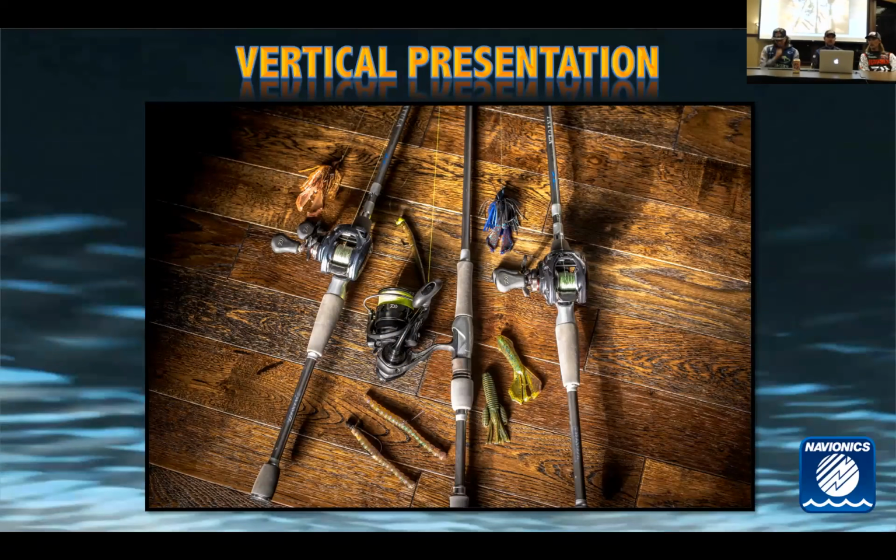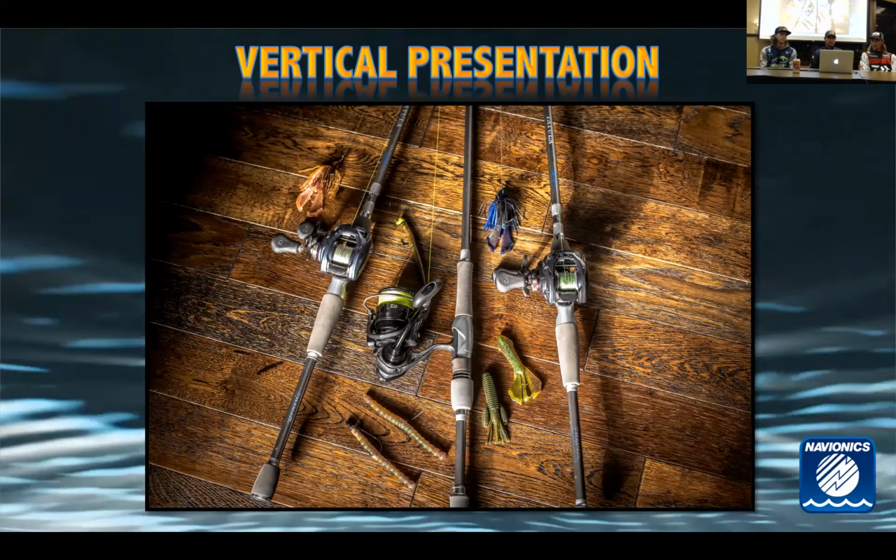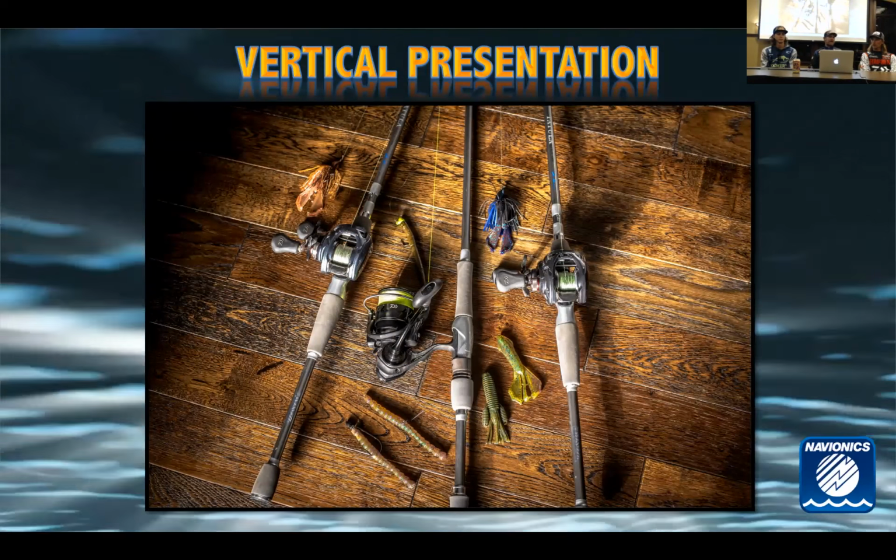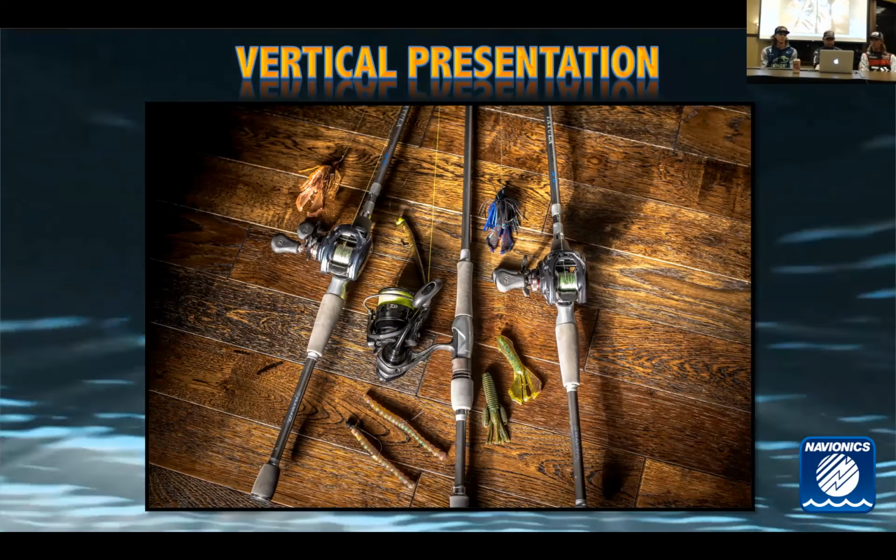These are the Daiwa Tatula Elite rods. Awesome. Their price point's fairly good considering the price of rods and reels these days for what you get. And I think for all these different presentations we're talking about, they have the rod that you would need for that job. No doubt about it. Let's jump into her. Go ahead, Feider.